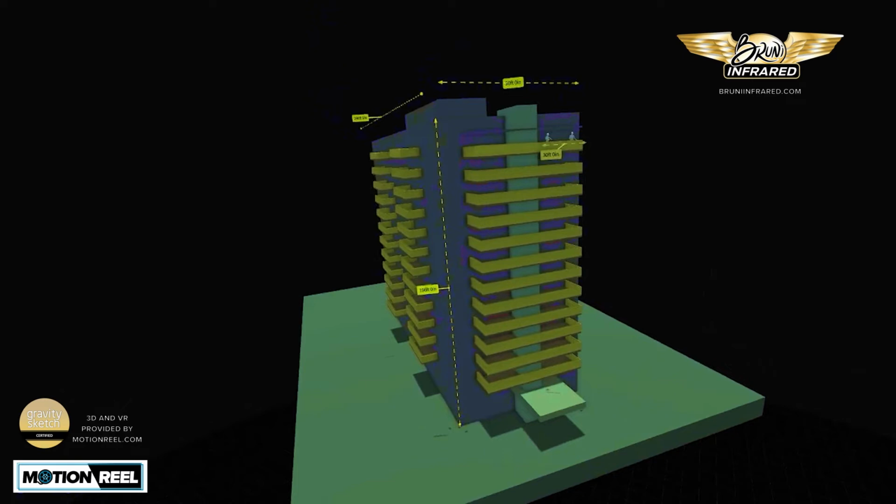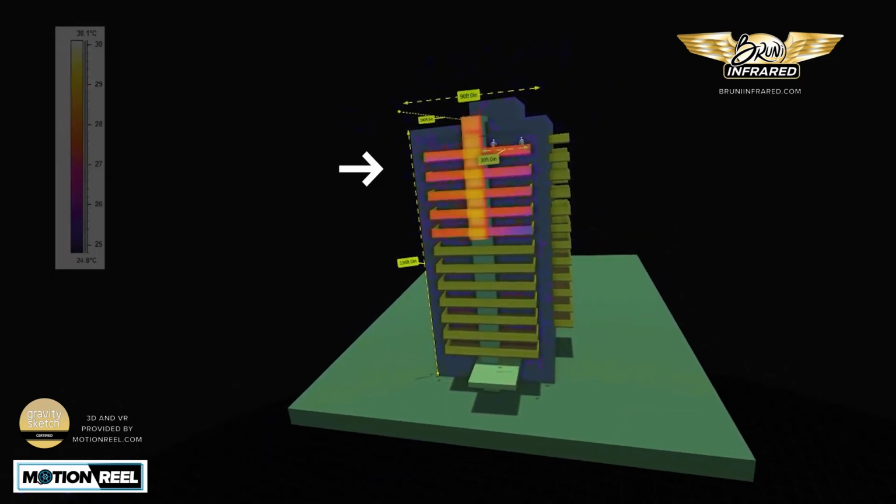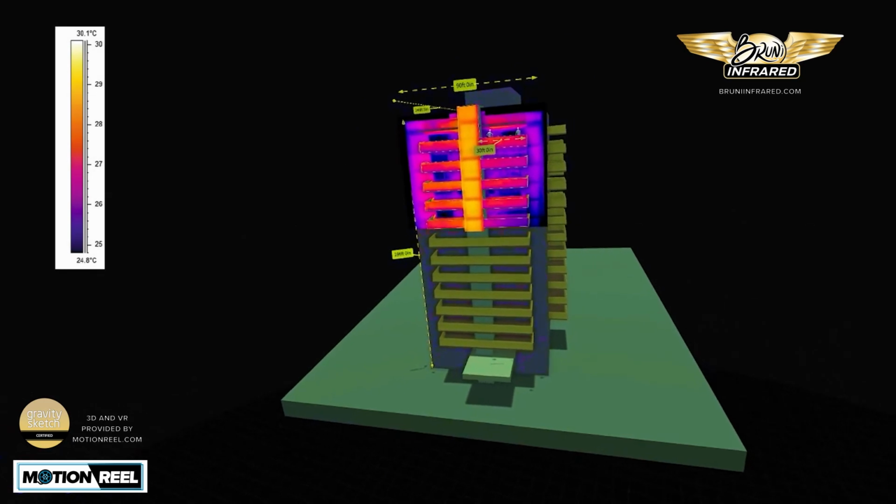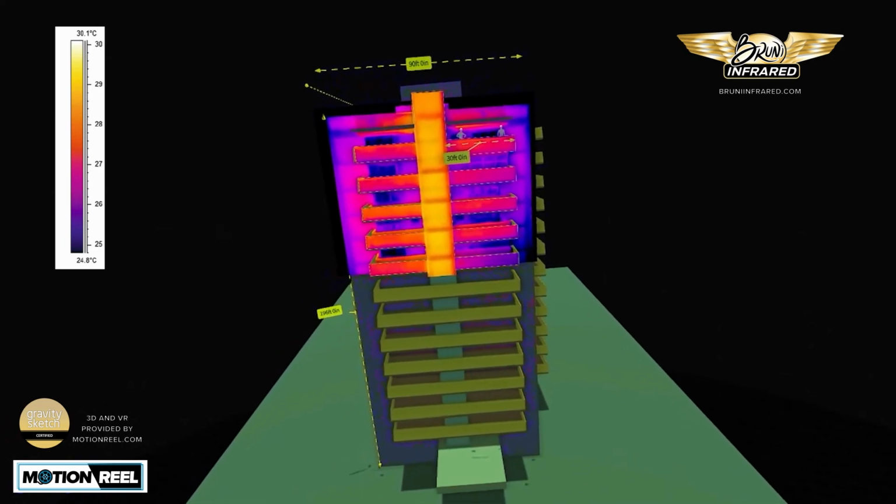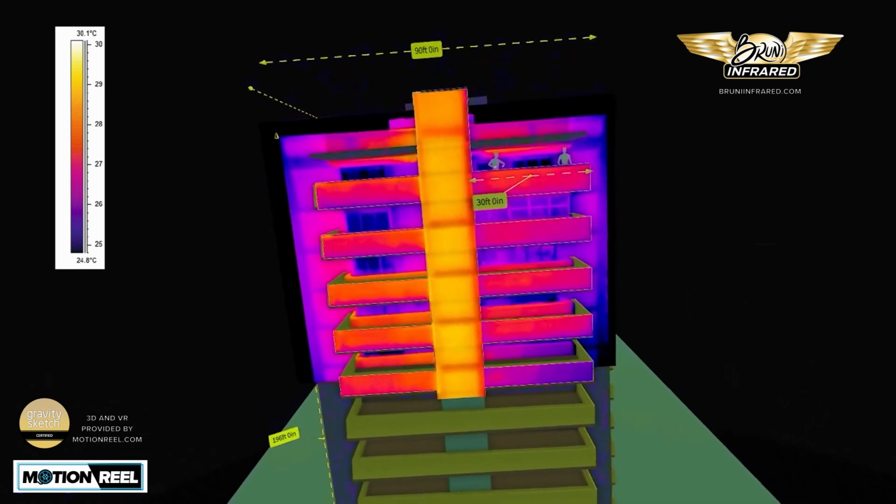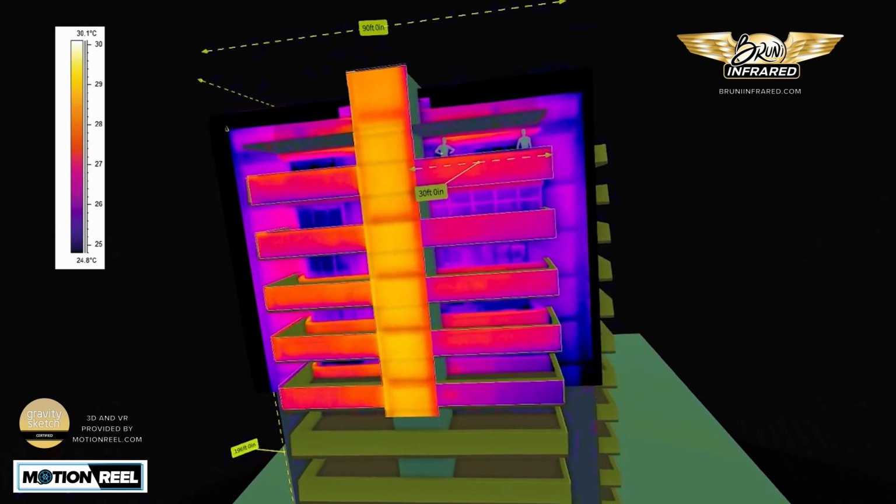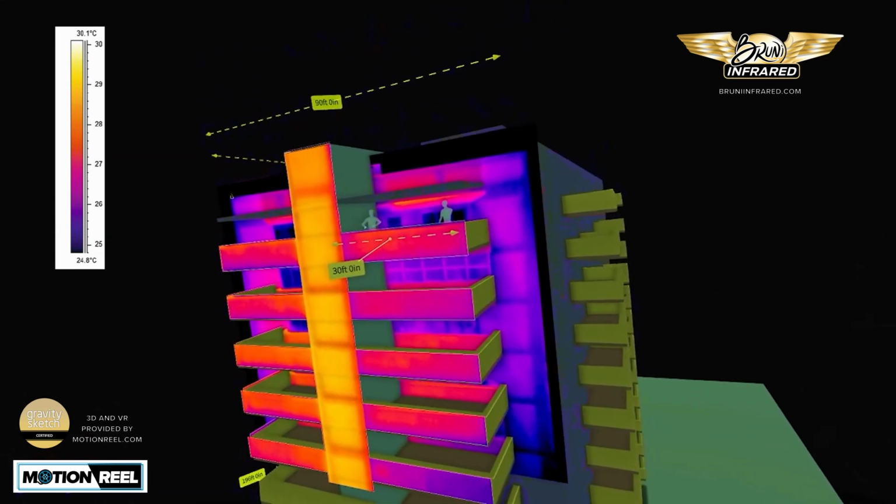We'll be starting with the naked building model of a high-rise building and taking a look at the layers of infrared as you can see them show up on the balconies and now on the back wall. The blue areas are cold thermal exceptions, as you can see on the thermal scale right next to it, and the warm or hot thermal exceptions are in yellow and white. That's the average wall temperature.